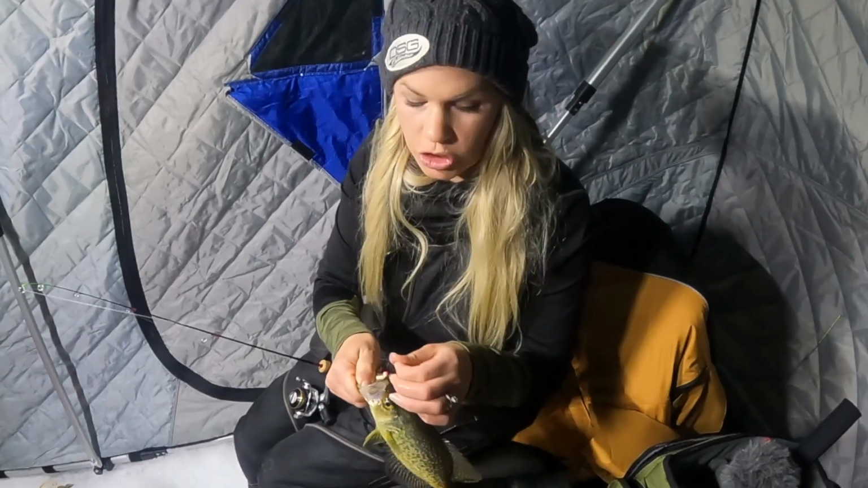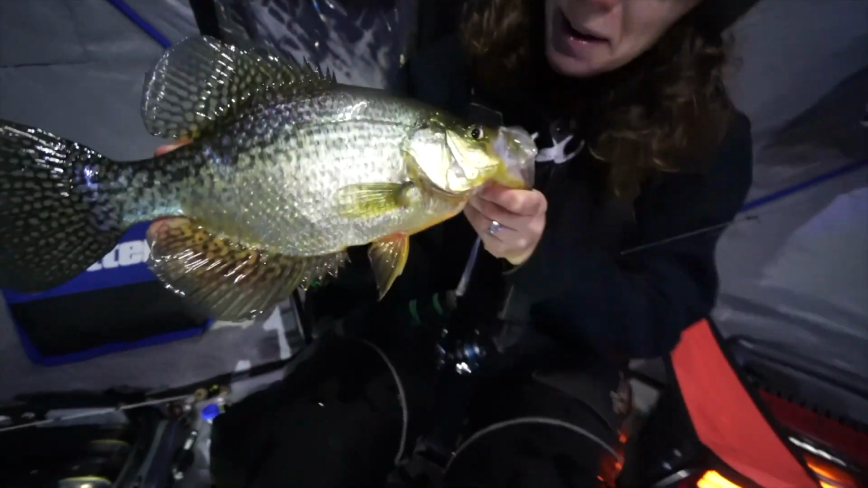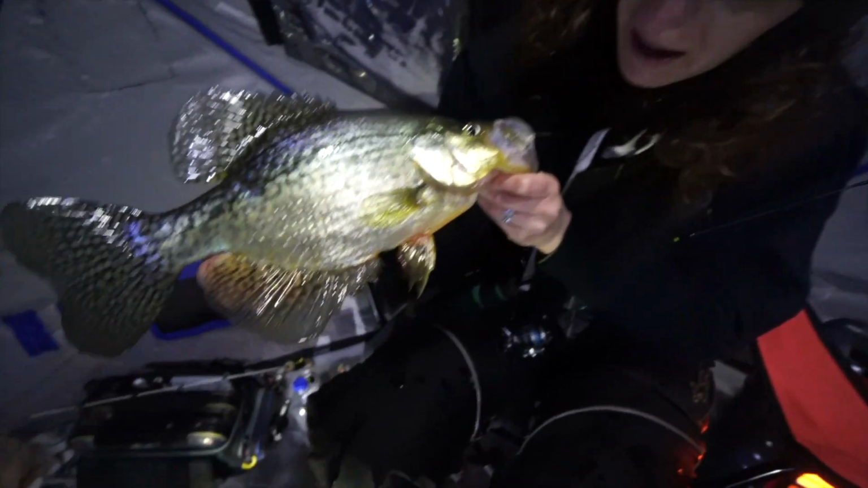Been a big fan of the tungsten toad. I've caught some of my biggest fish, and Anna's caught some of her biggest fish on that. And here we go again, kind of showing you guys how well that lure is packaged with a little bit wider hook to help with those hookups.